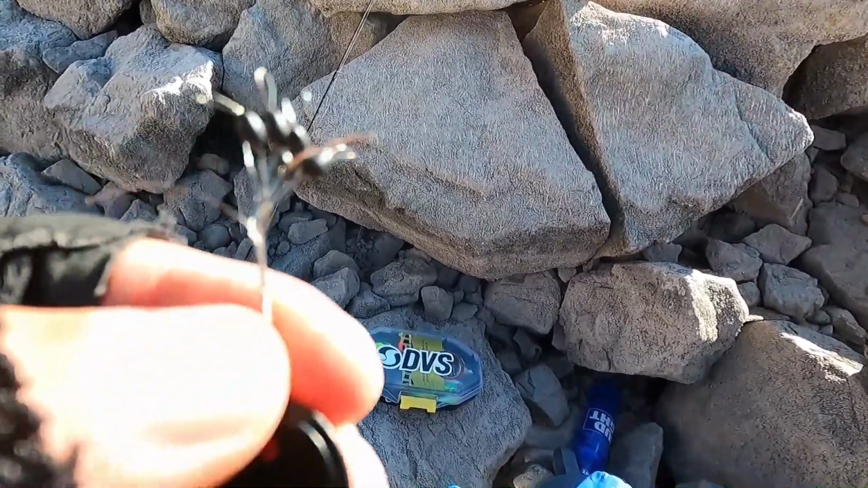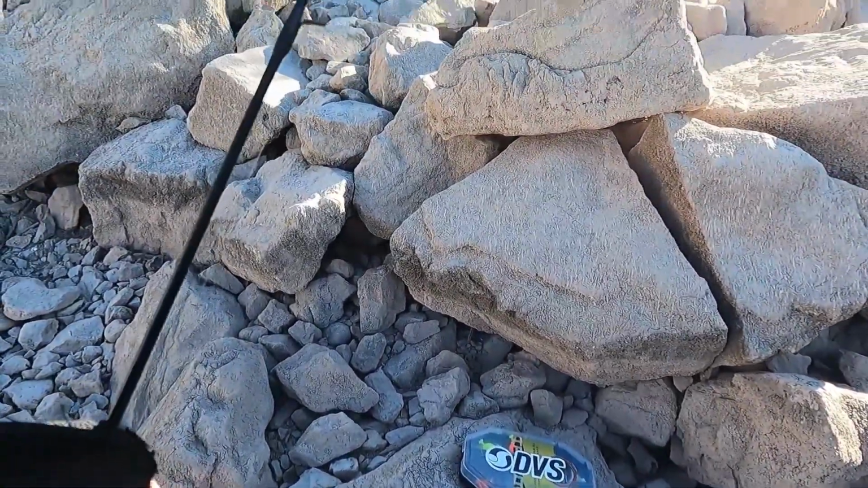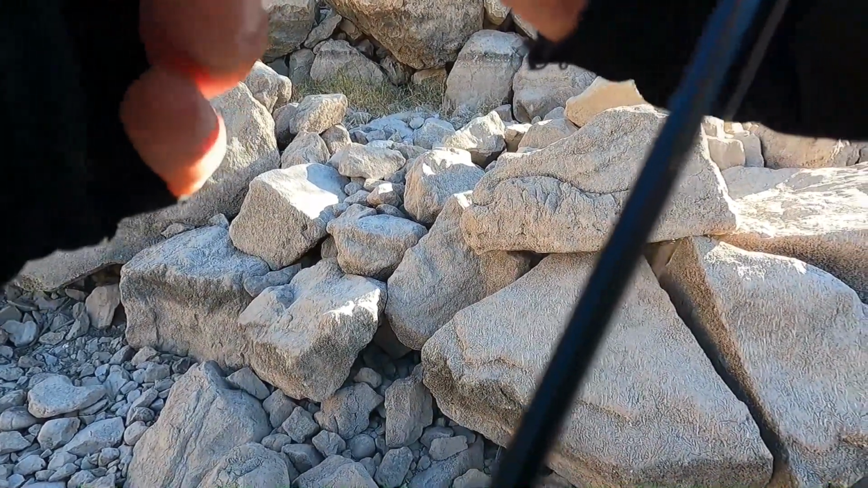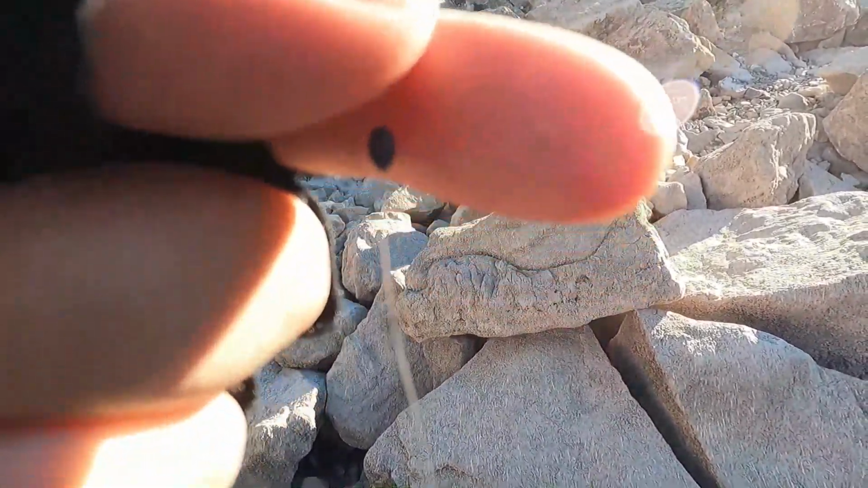Alright, so to do this, all you need to do is take a bobber stopper and put it on your line. Like so.